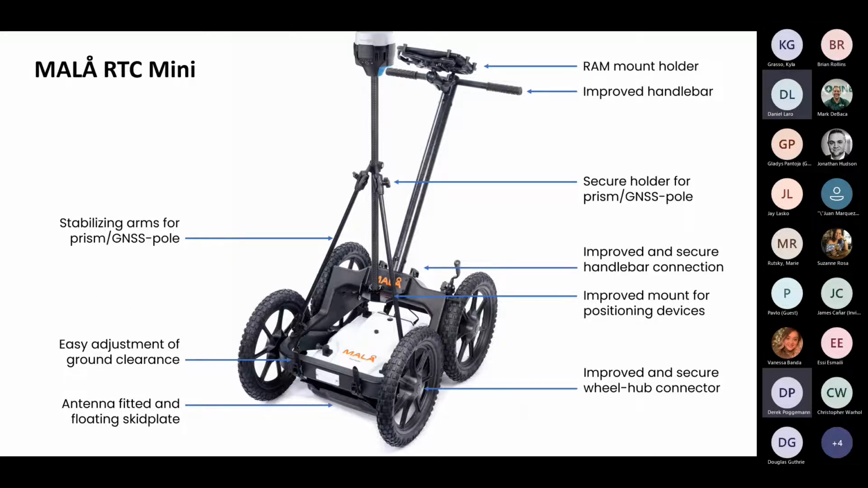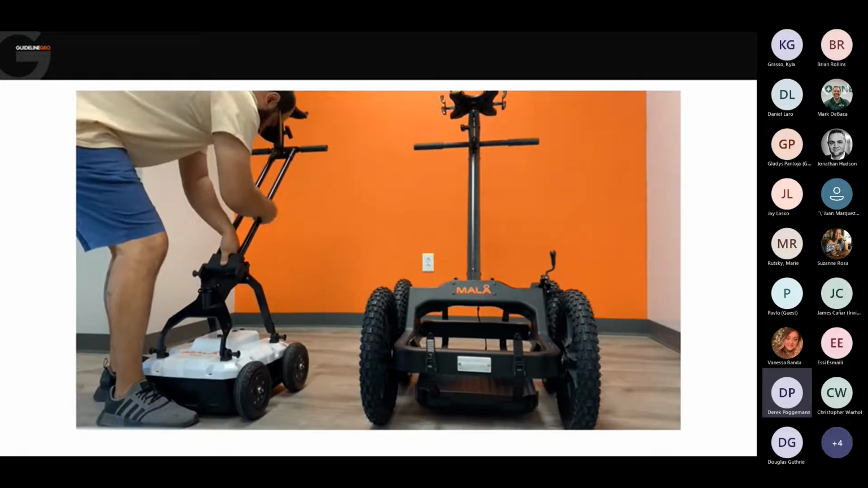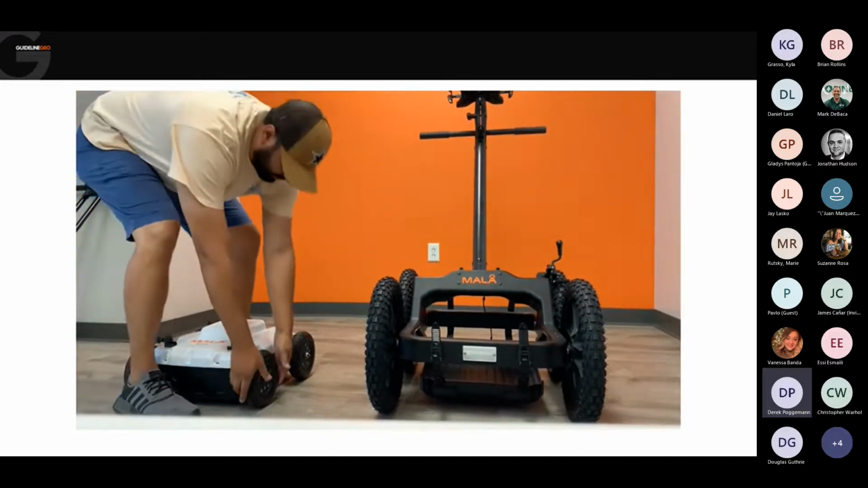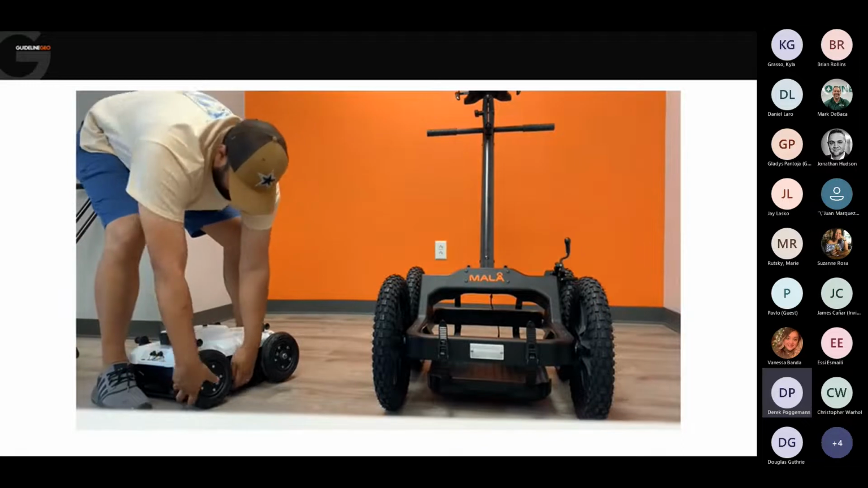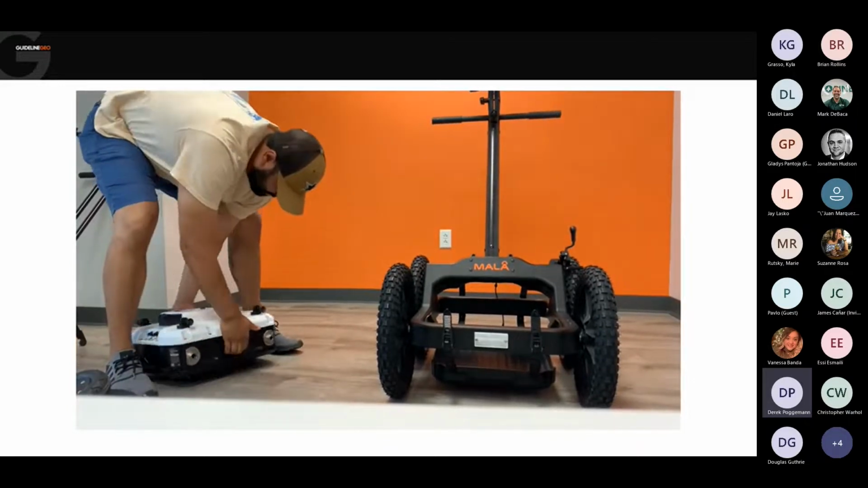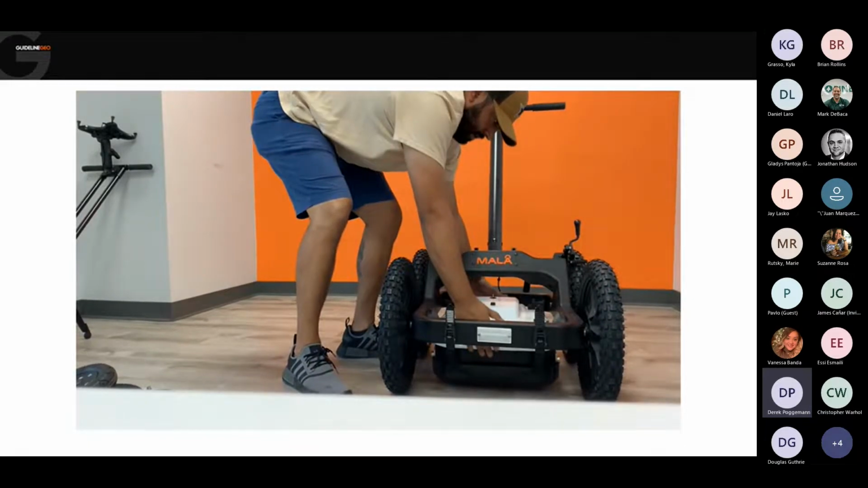In this next video, I'll show you how to transition from the small wheel setup to the RTC Mini. It's a pretty quick transition there.